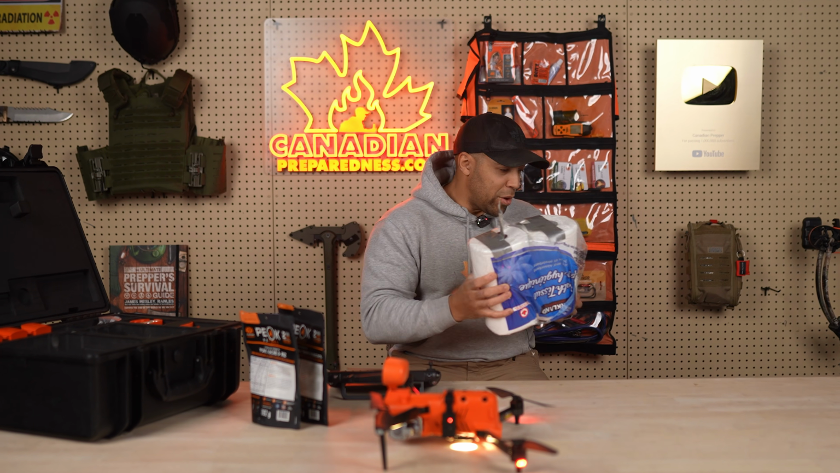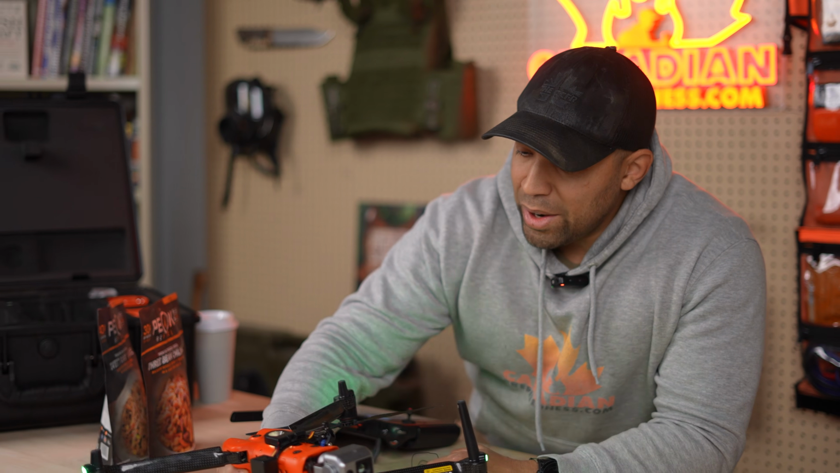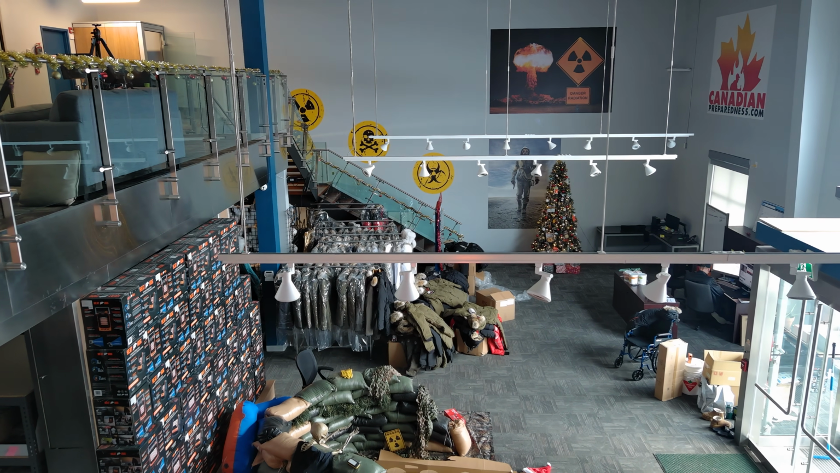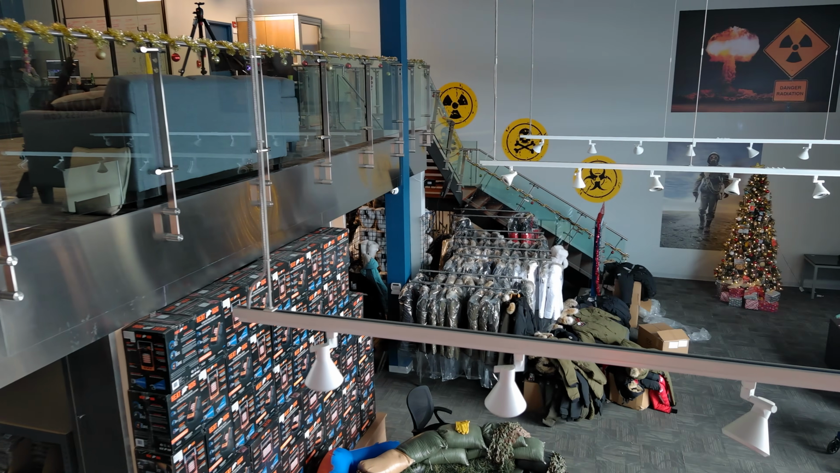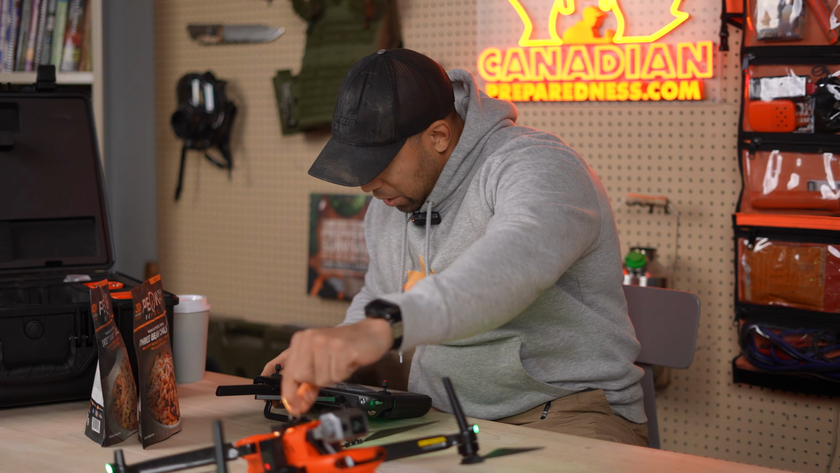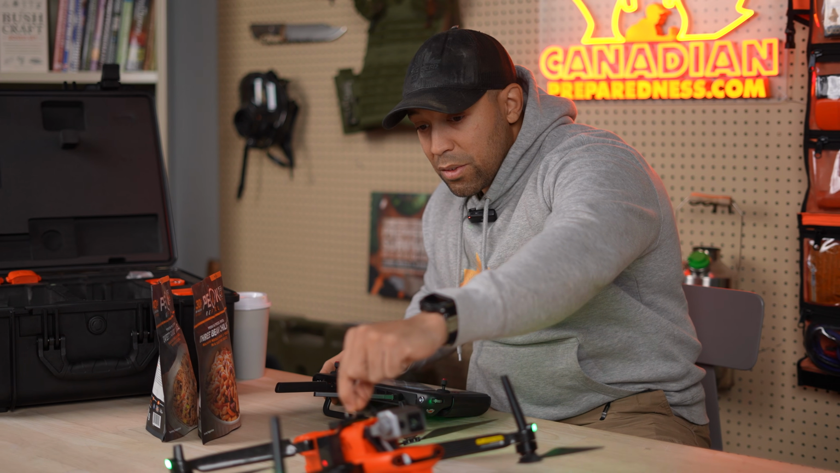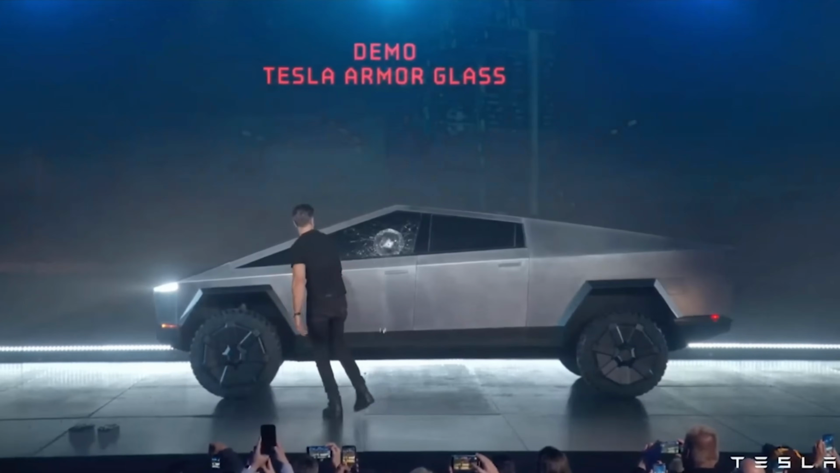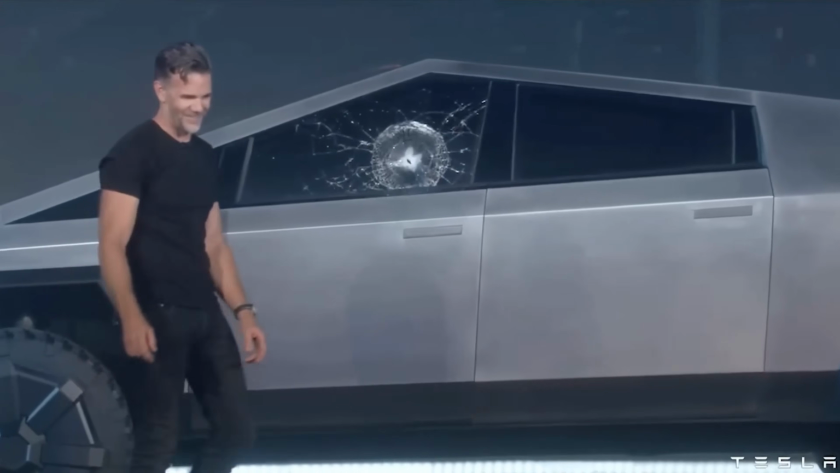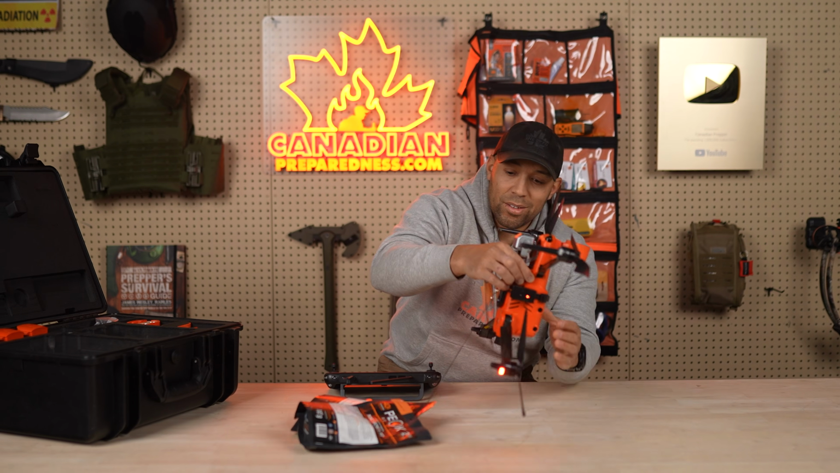We failed on the toilet paper. So we're trying to fly it in a very tightly enclosed space, which means that there's a lot of obstacles. And because this thing has so many sensors, it goes a little haywire if it thinks that there's a safety hazard. I felt like Elon Musk when he tested out the windows on the Cybertruck there. It can do anything. Let's try this again.